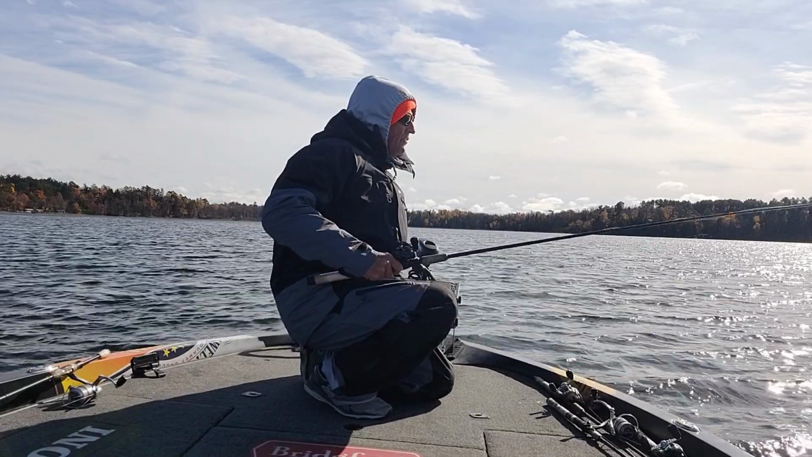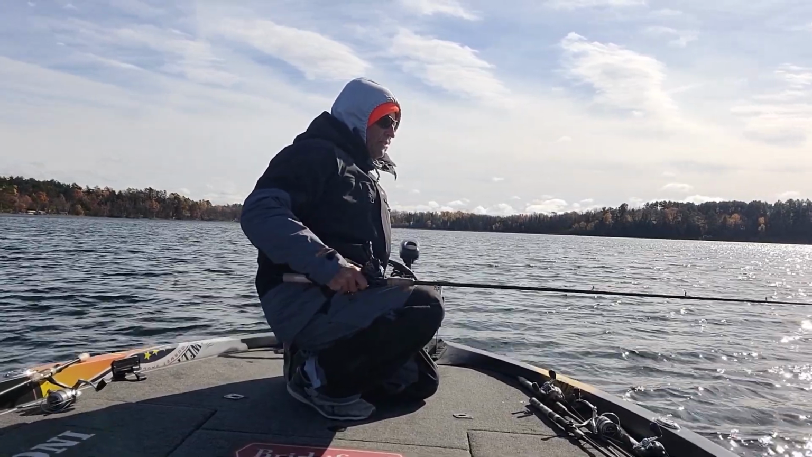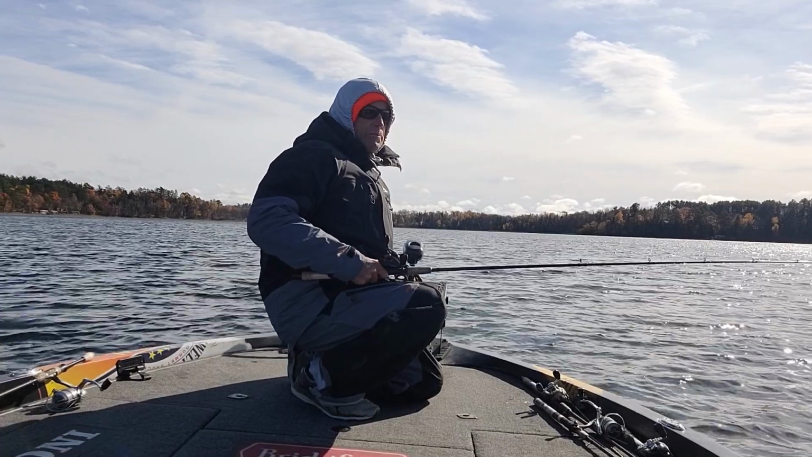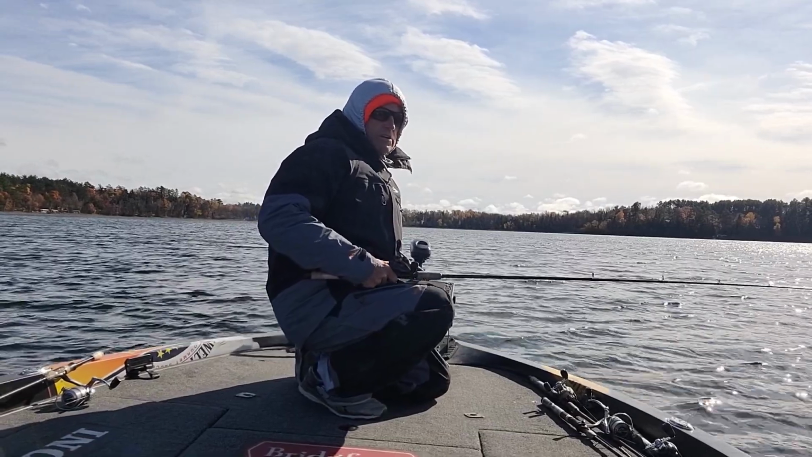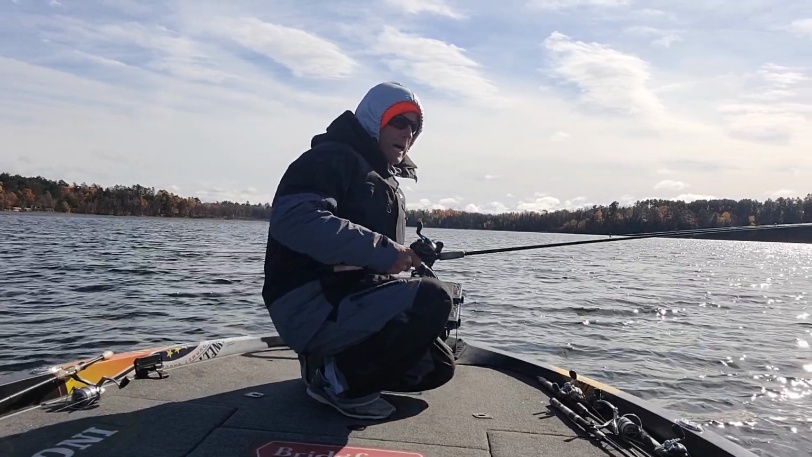Nothing happened that cast. I never saw a fish. We're a little off the edge of the structure. I mean, I was throwing up to the base of the edge of the structure. So now I'm moving the boat up a little more so we'll get more of a cast up on top.